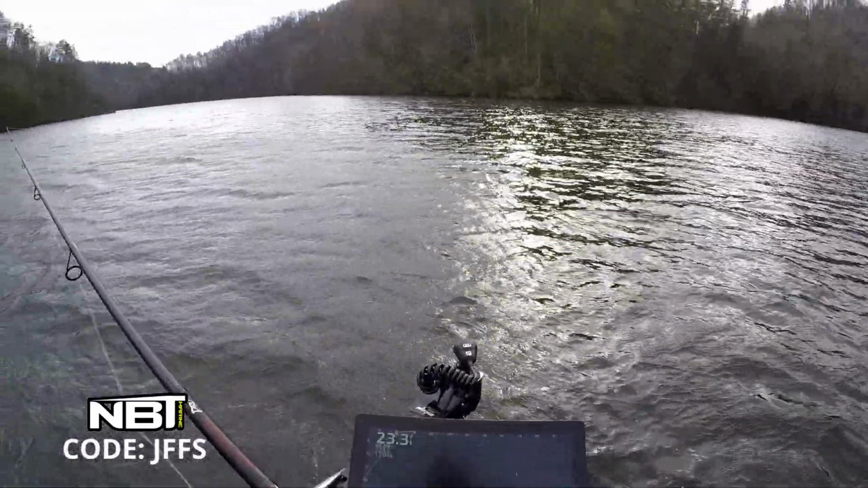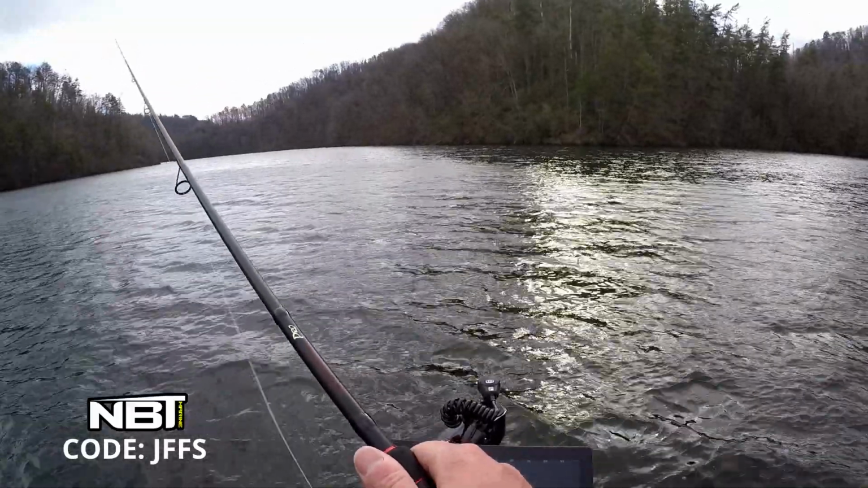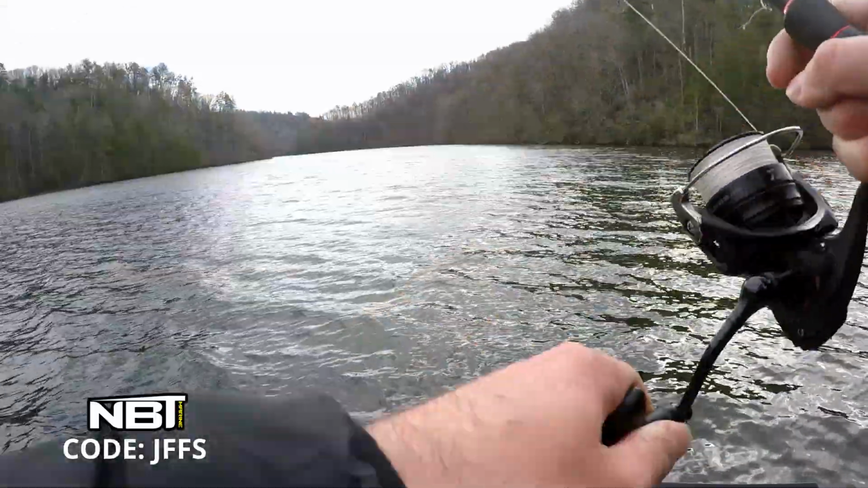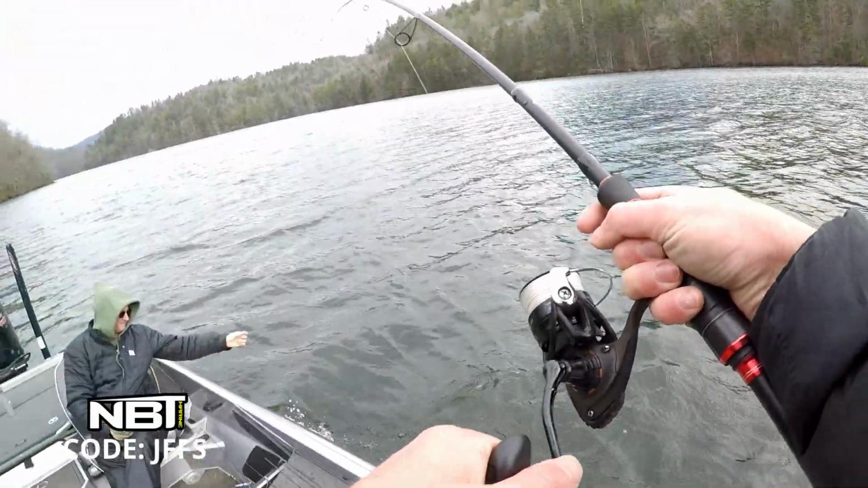Do what? This is a smallmouth. Big old gold one.